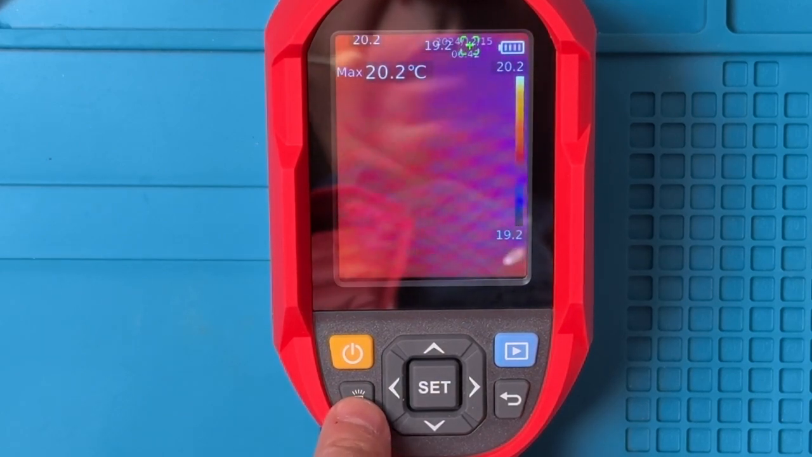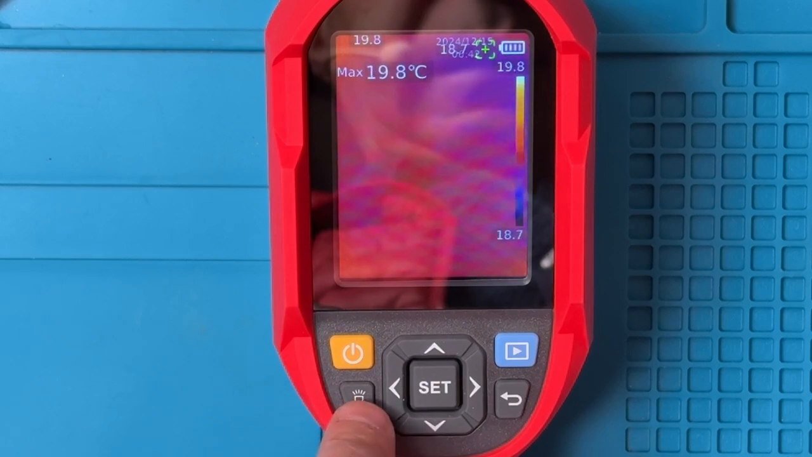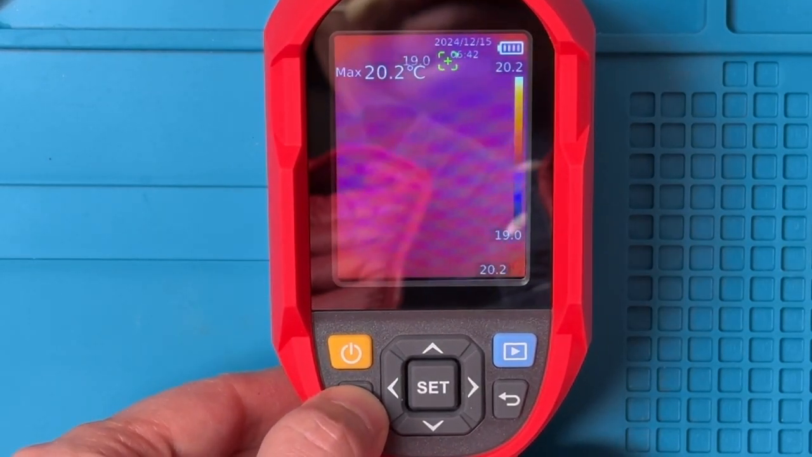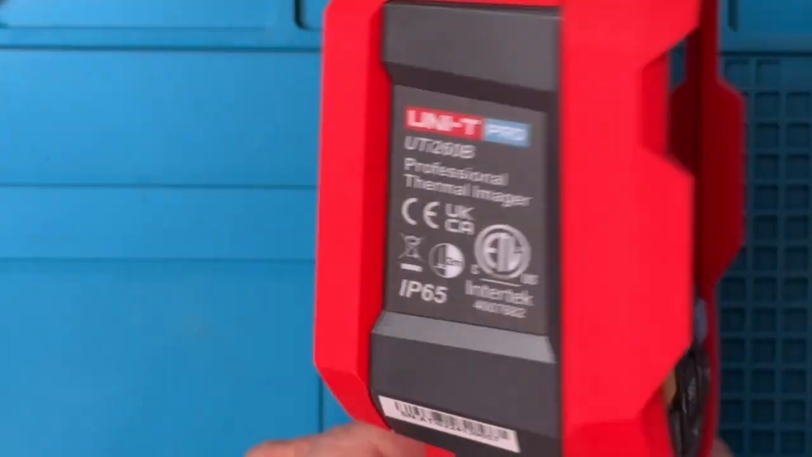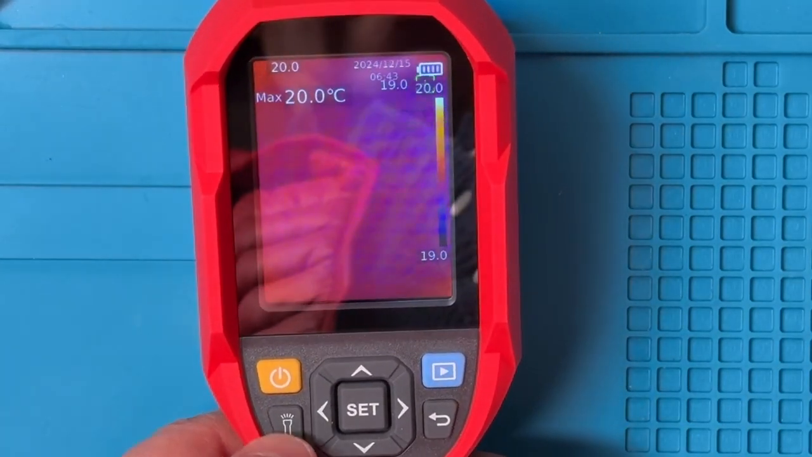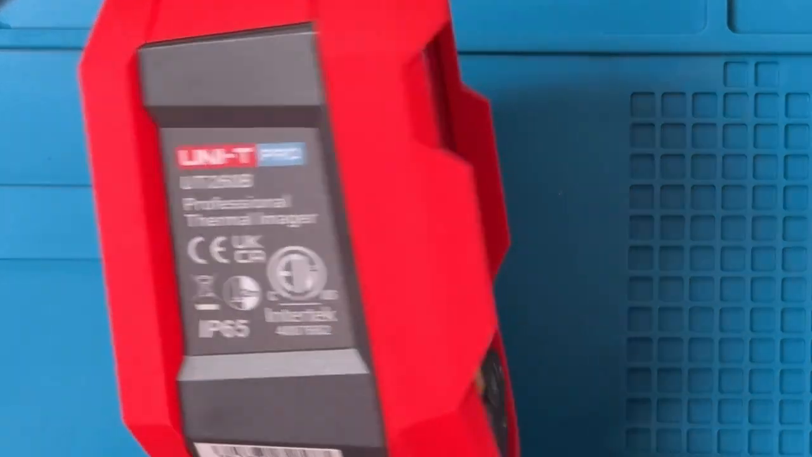We have the light here that turns on a pair of lights at the front. So that's basically just a simple flashlight. And I think I've turned them on. You can see the lights are on there. And I guess if it's dark where you are, that's probably helpful. I've turned them off again.